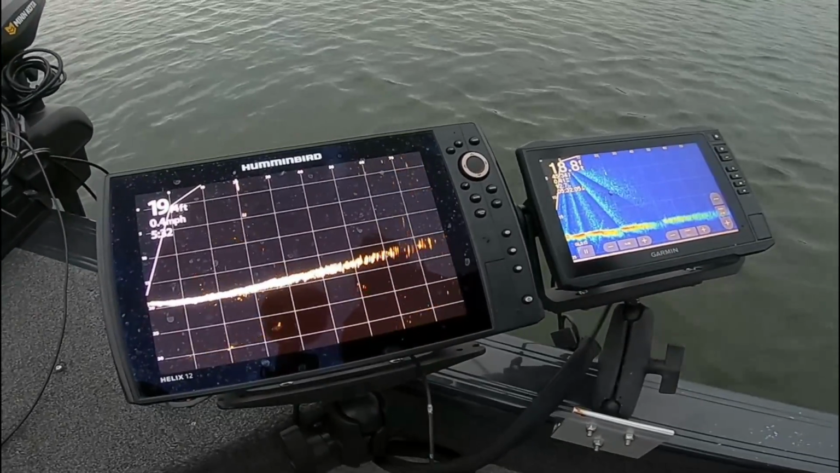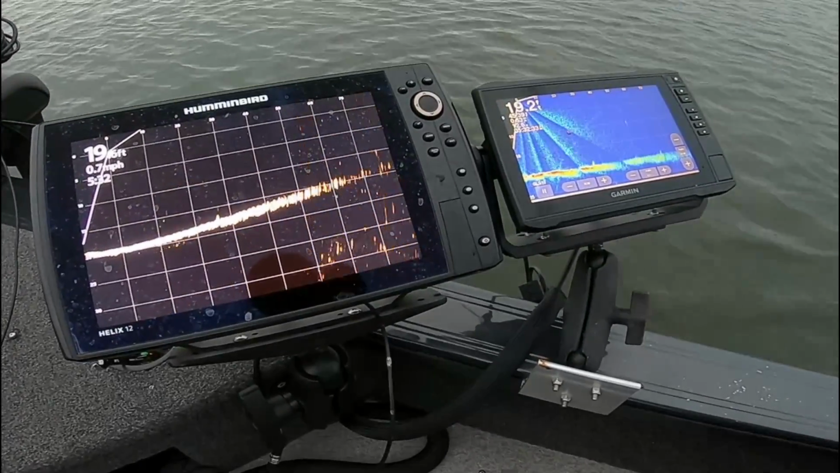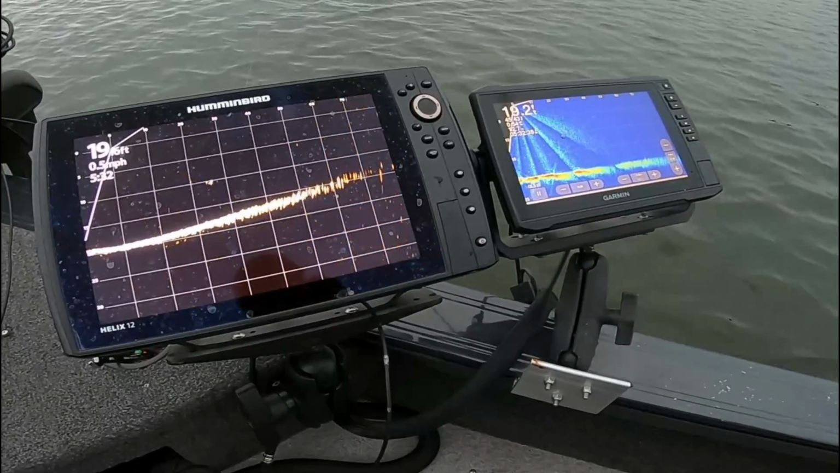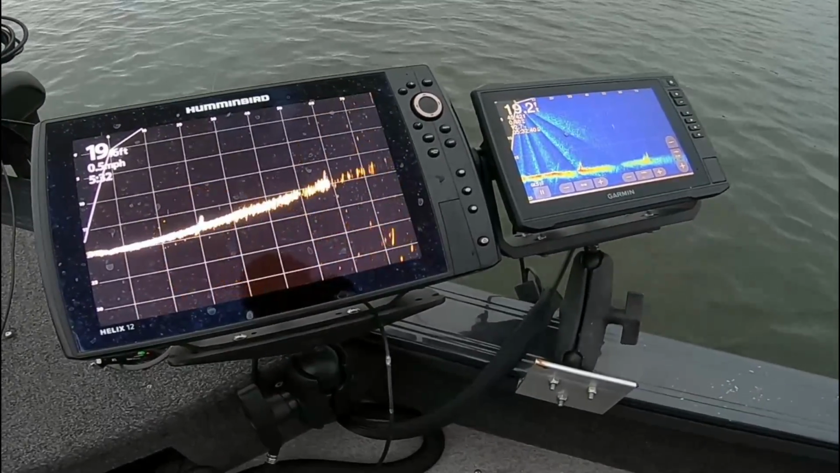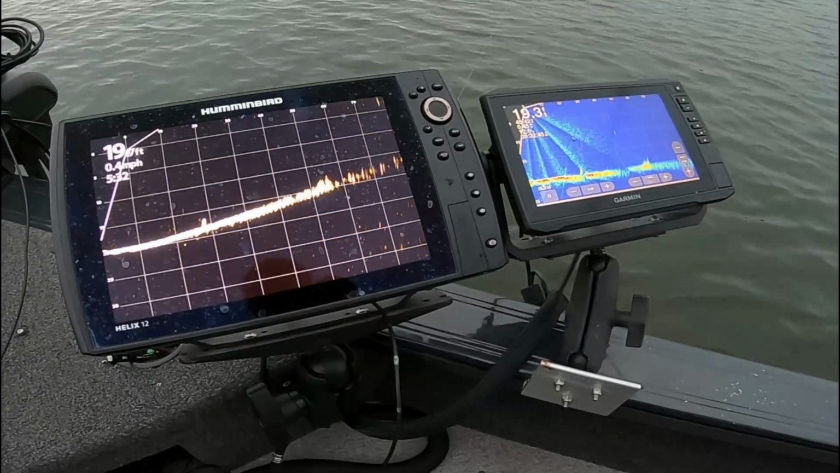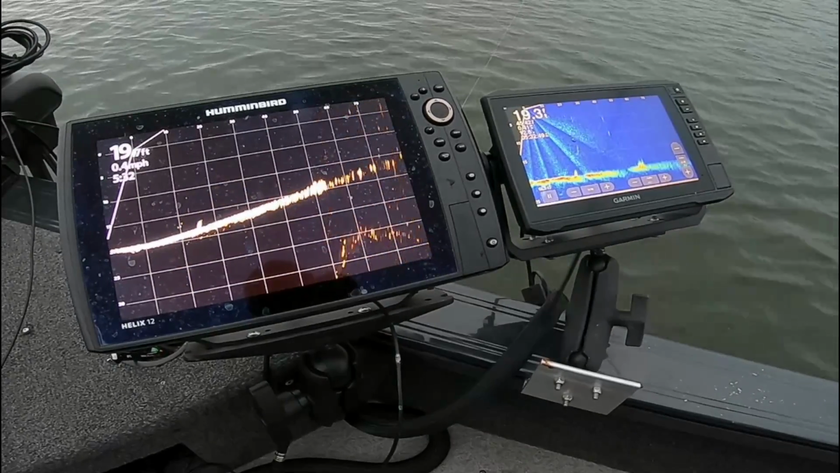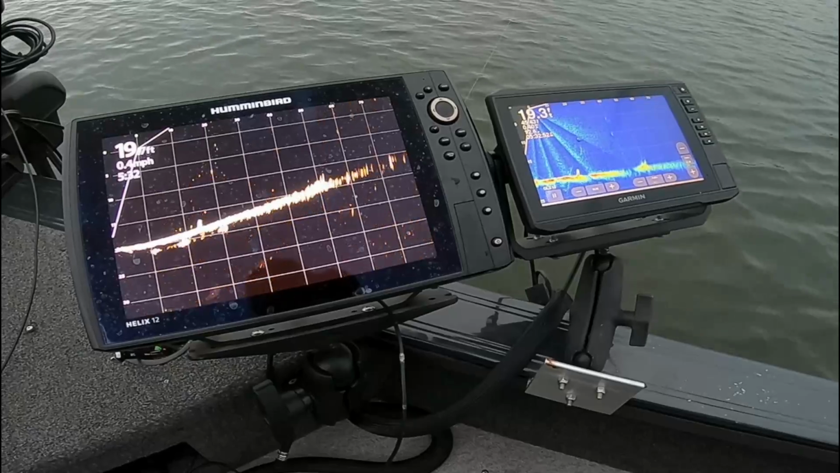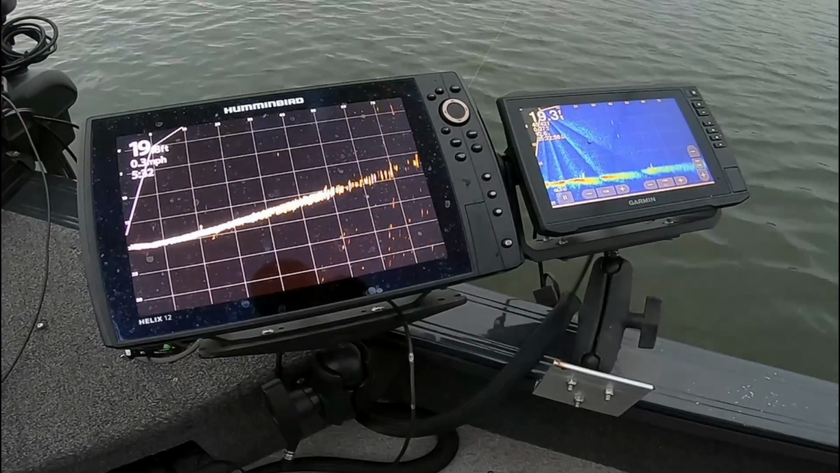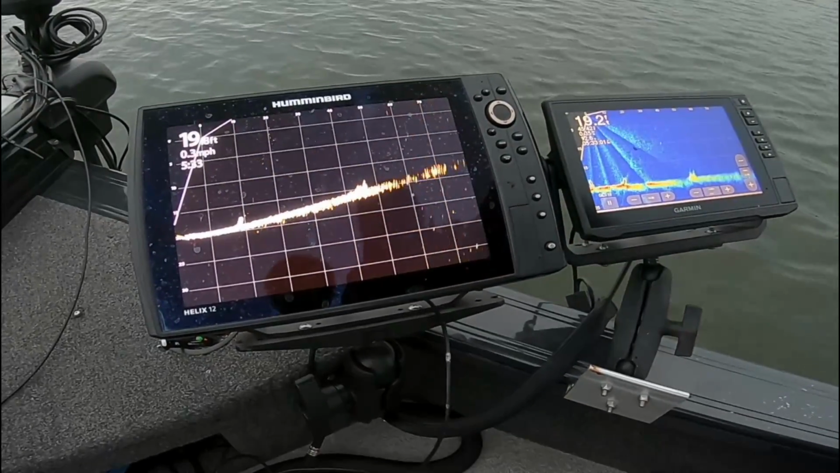I'm going to make one more cast here. Oh, and there you see we're just starting to pick it up at 55-60 foot there on Livescope, and it should just start coming in here soon on Mega Live. And there you go. There you start seeing it flash every once in a while. The closer you get, the better it ends up being.